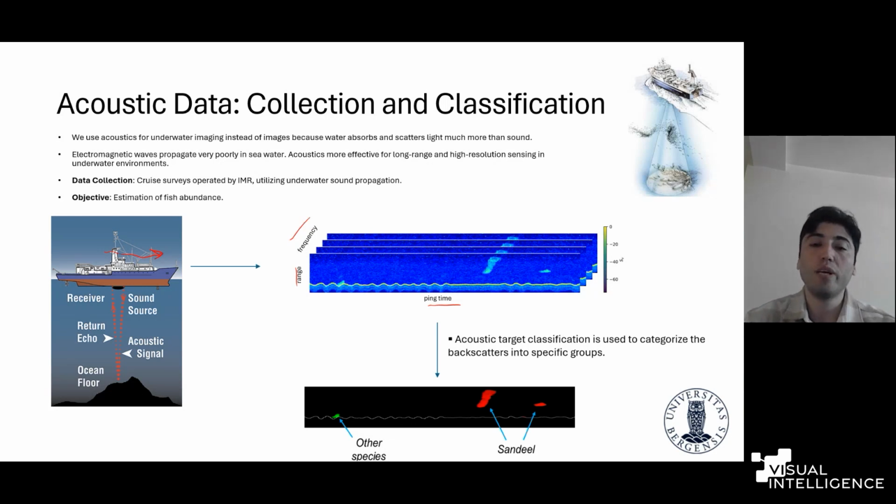So we are more interested in sandeel for this annotation process. Our experts look at, for example, this fish, and they check if it is sandeel, and they annotate it as a sandeel. If it is a fish, but another type of fish, it could be anything else. It could be salmon, mackerel, or any other kind of fish. They annotate it as a separate class, the other class.